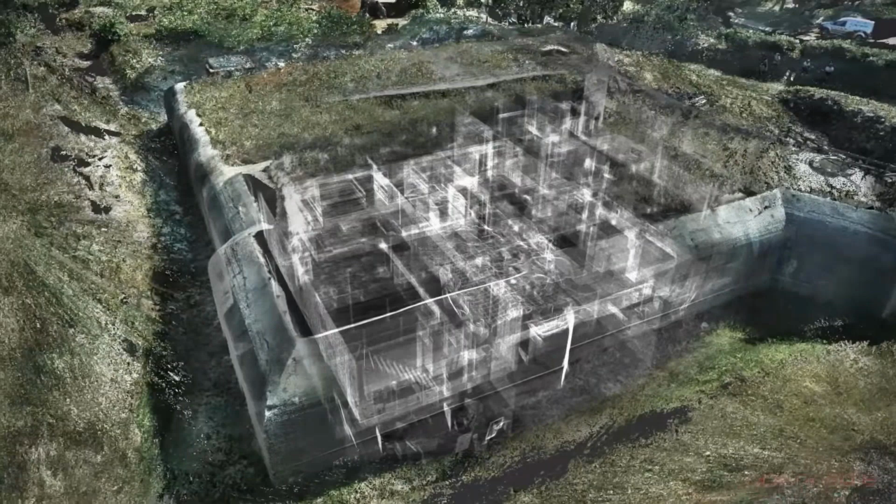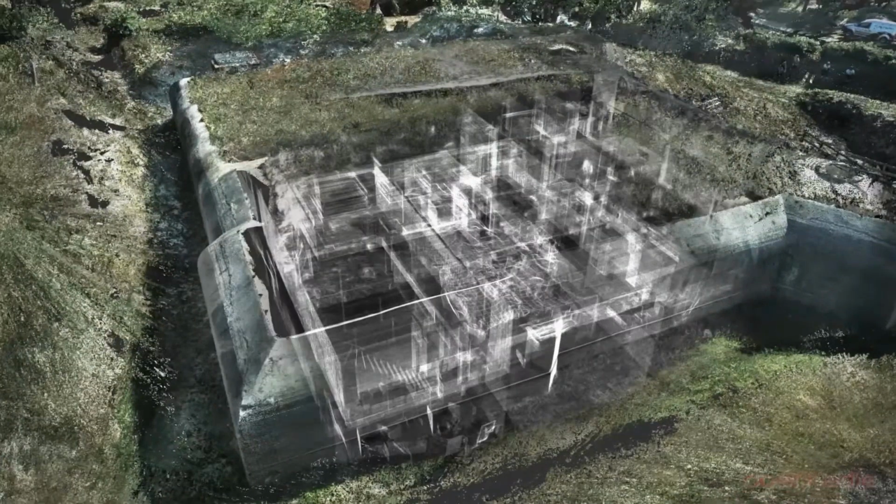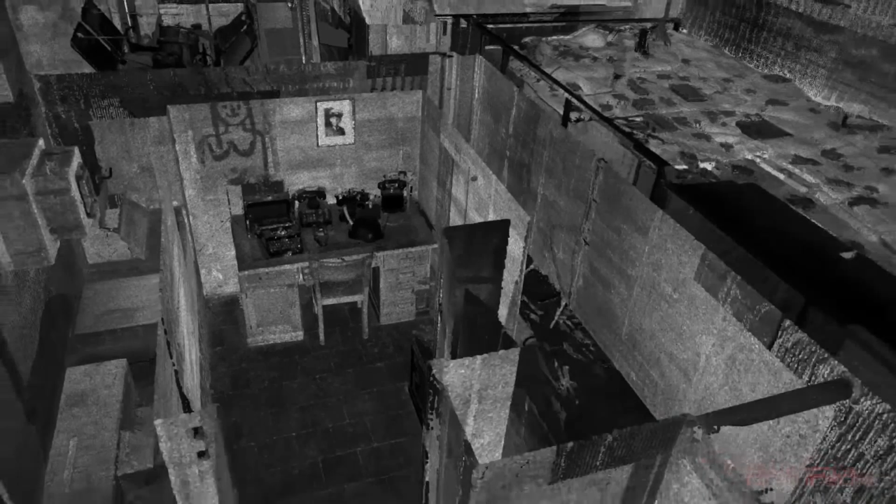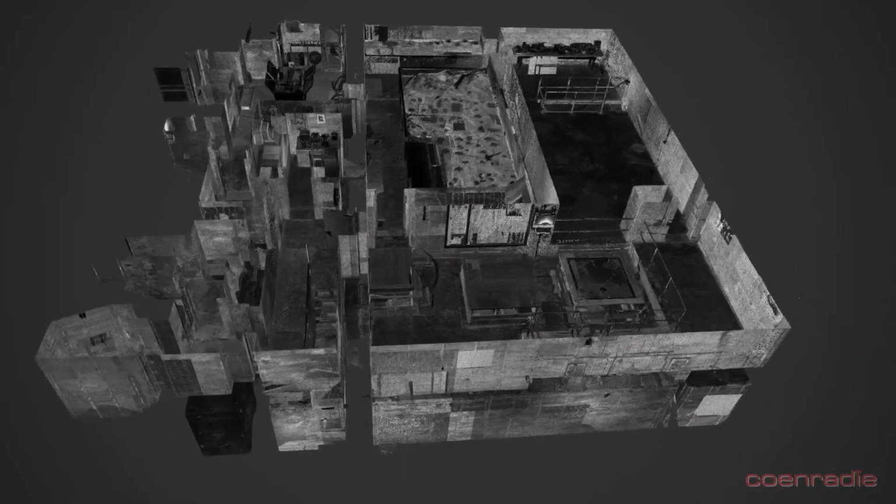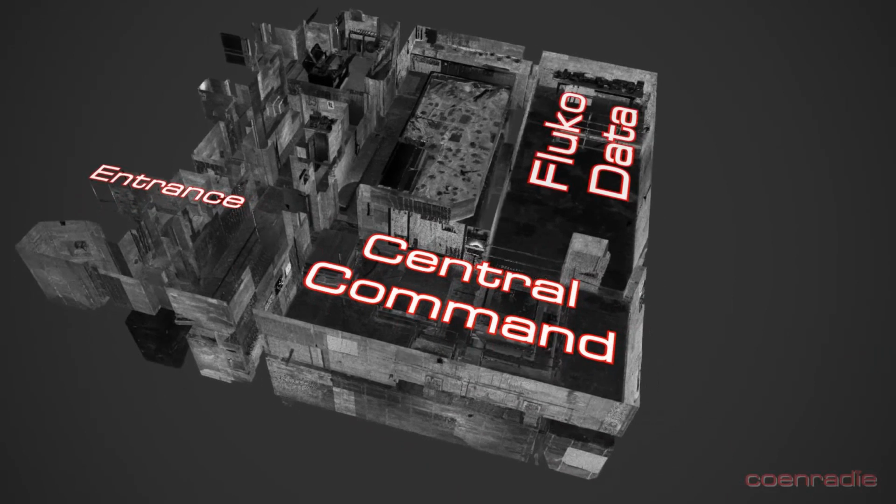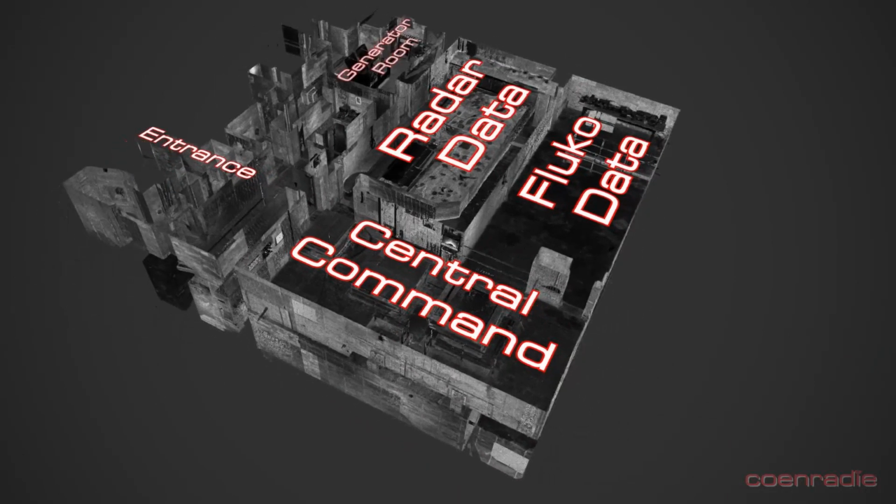It's using the transparency feature in Data Studio to see an X-ray of the PointCloud data inside the bunker. And this is using our clipping feature to clip off the roofs and the annotations to highlight the rooms.